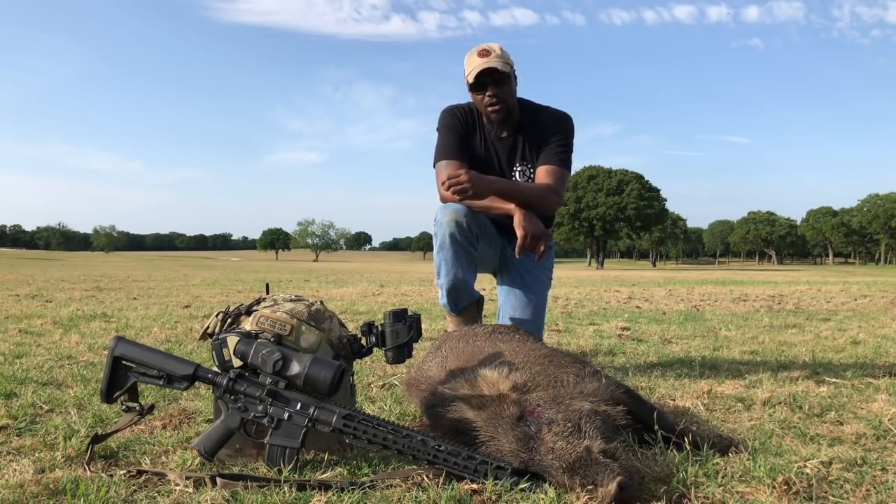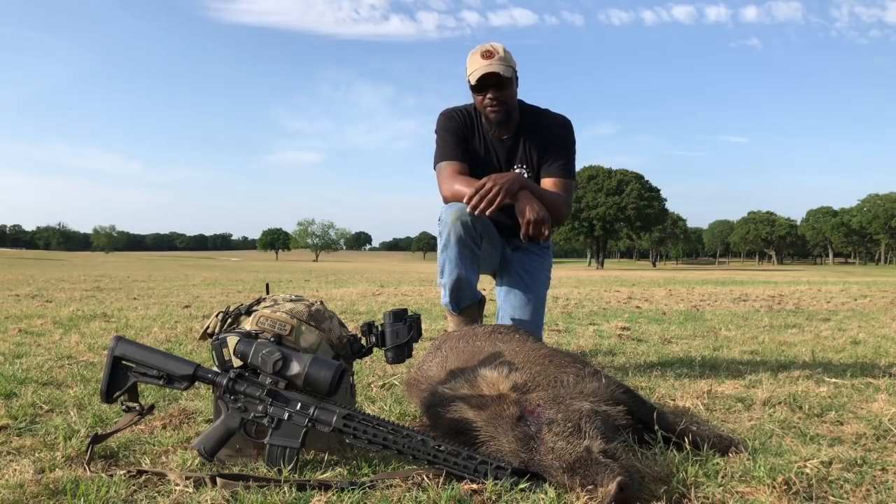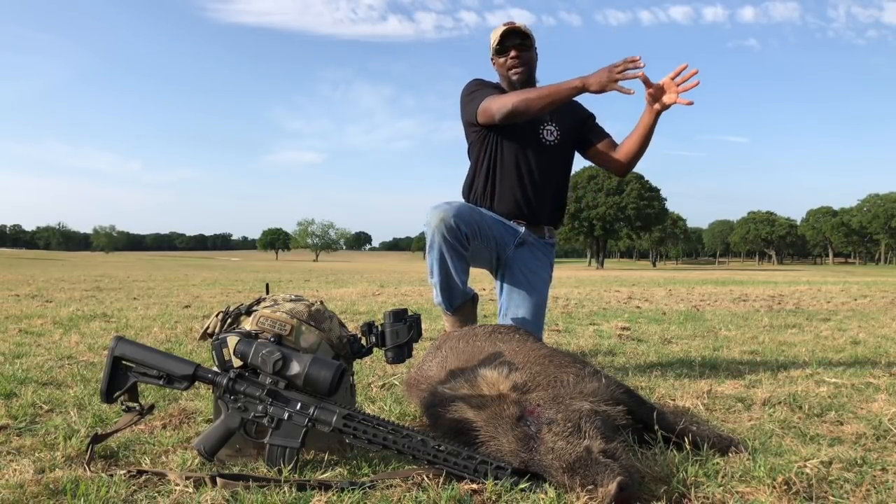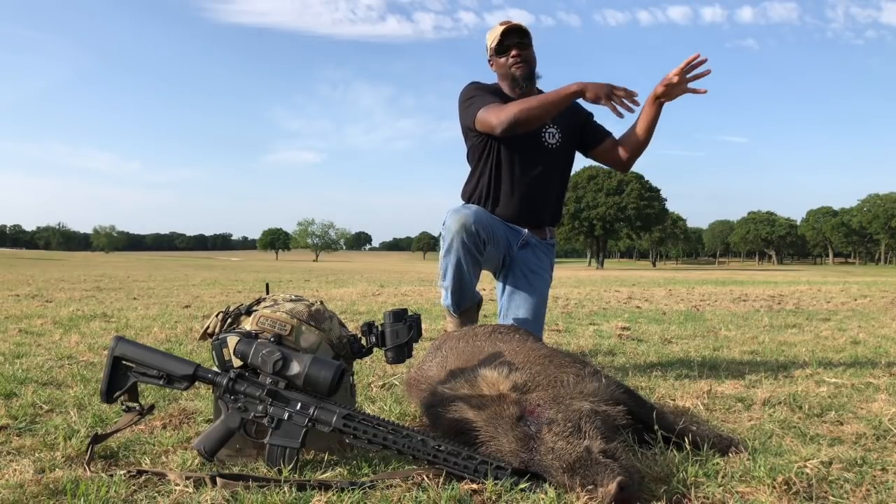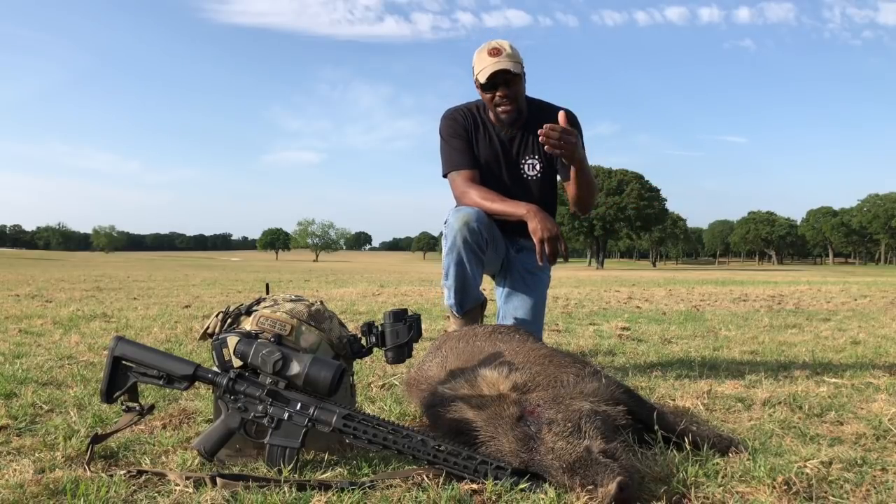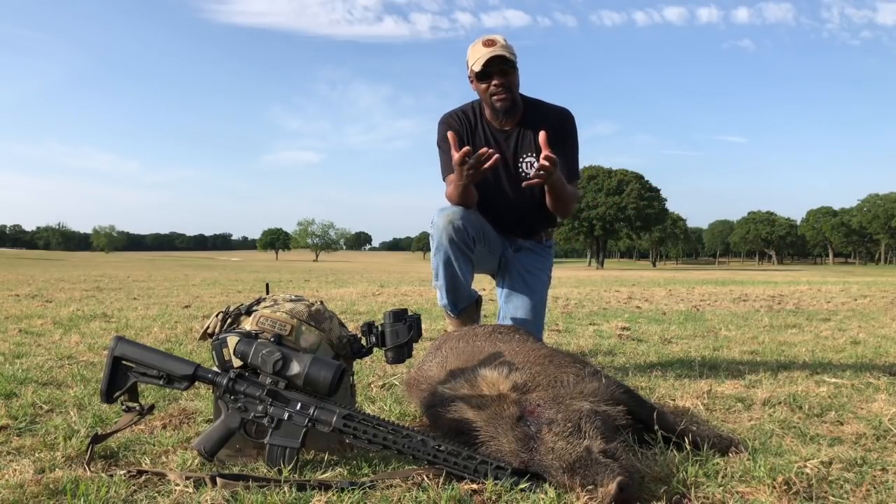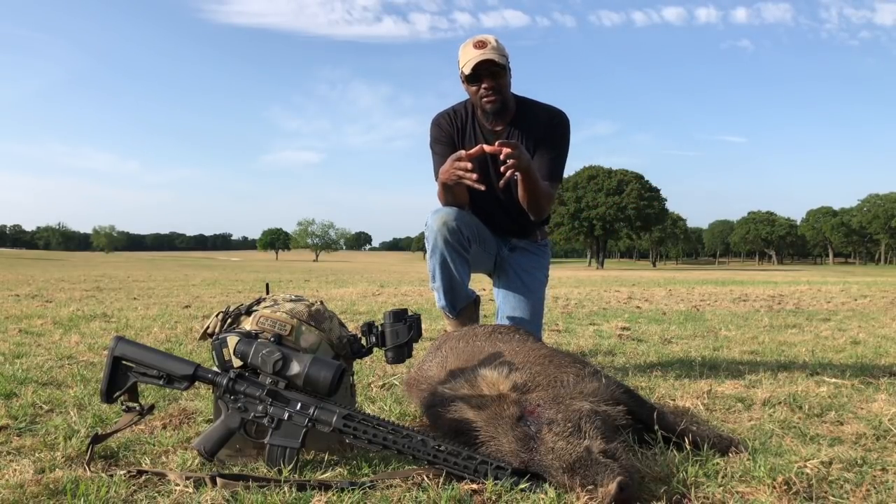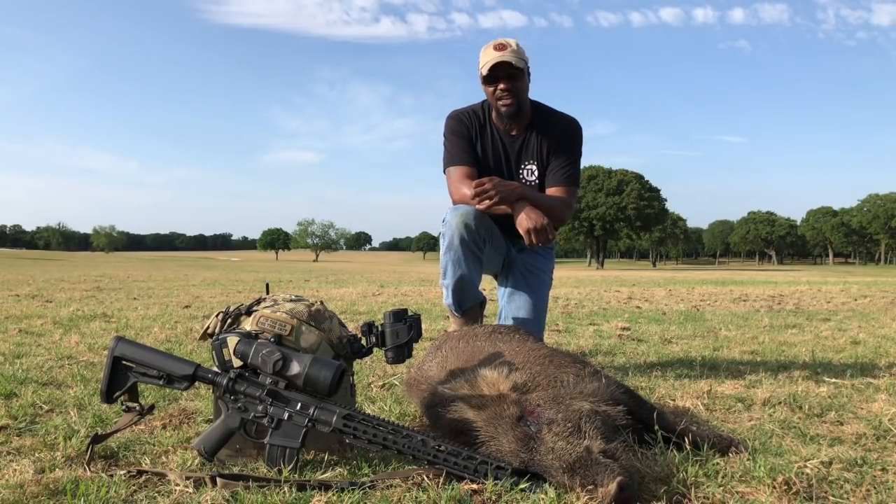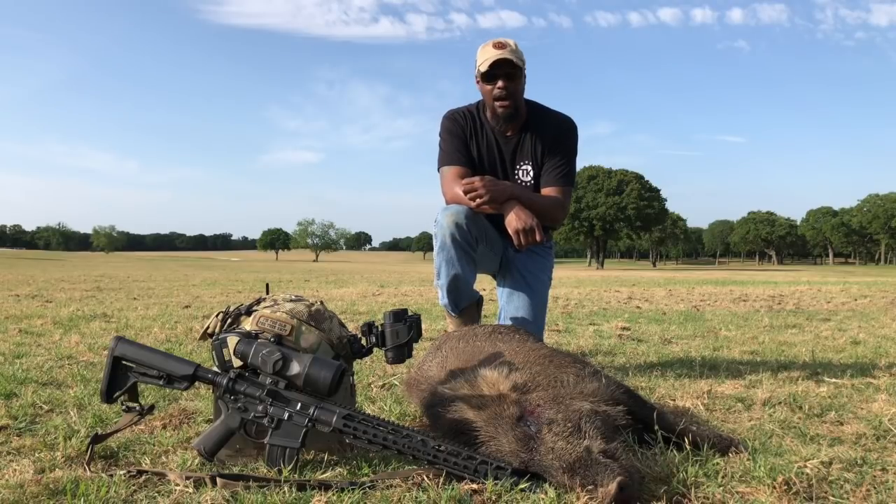There's a lot of things going on. There's a lot of emotions, especially if you're doing it for the first time. You're excited. Maybe the pigs are 15, 20 yards, maybe 50 yards away from the cows, and they end up running into the cows. When they run in there, the cows get up and they start running. Then you got a mixture of animals. It's best just to shut it down until you get another opportunity on those animals. It's not worth it, guys.